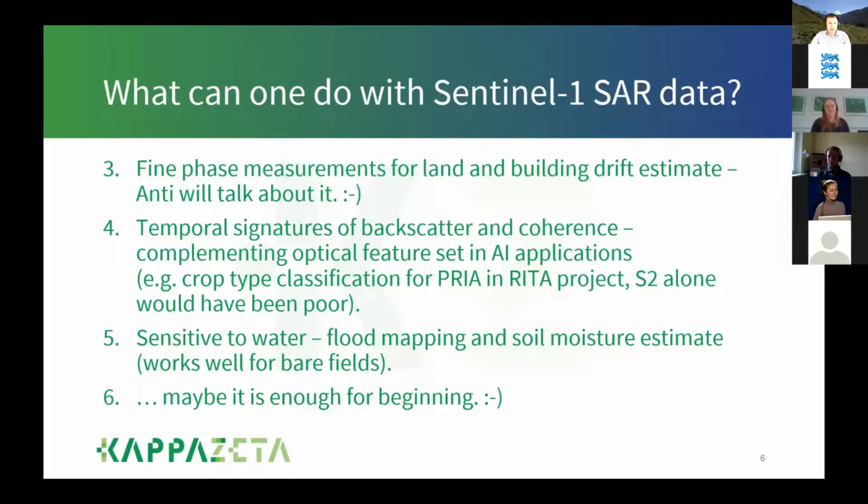Then you can do fine phase measurements for land and buildings drift estimate. I don't go into details on this because I know Antti will talk about it next, about the SILLA application, exploiting differential SAR interferometry, more precisely called permanent scatterer or persistent scatterer SAR interferometry. But Antti can talk about this.